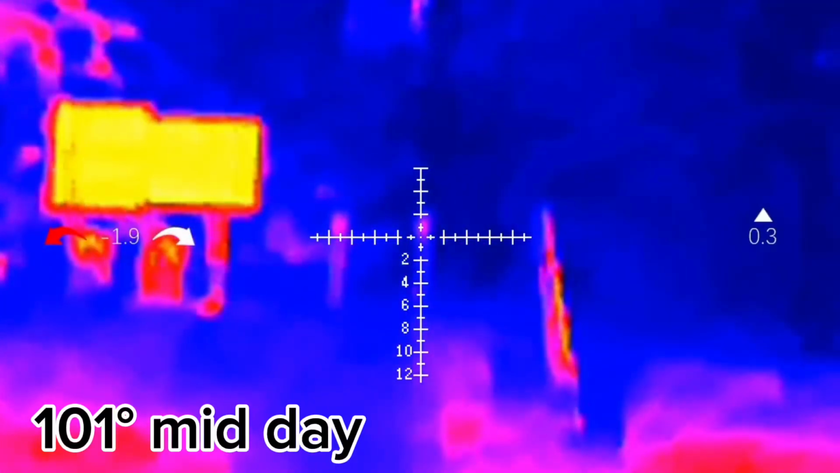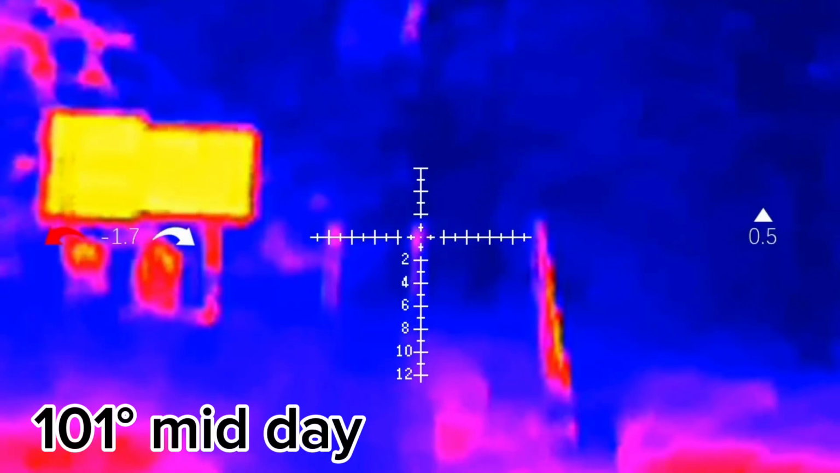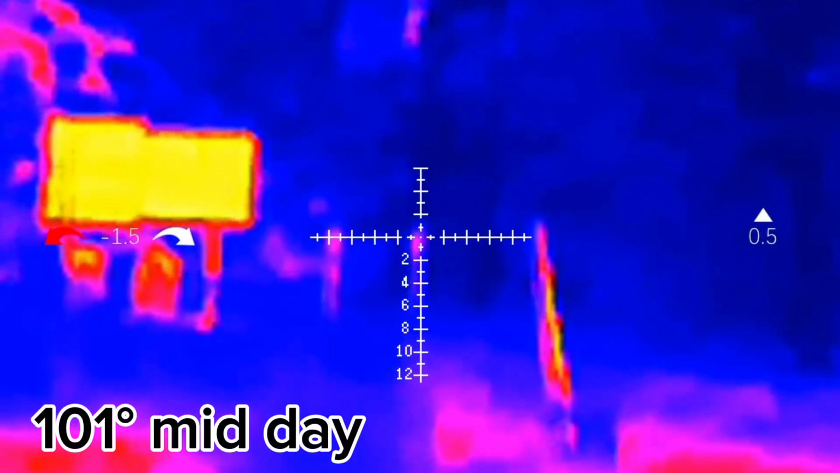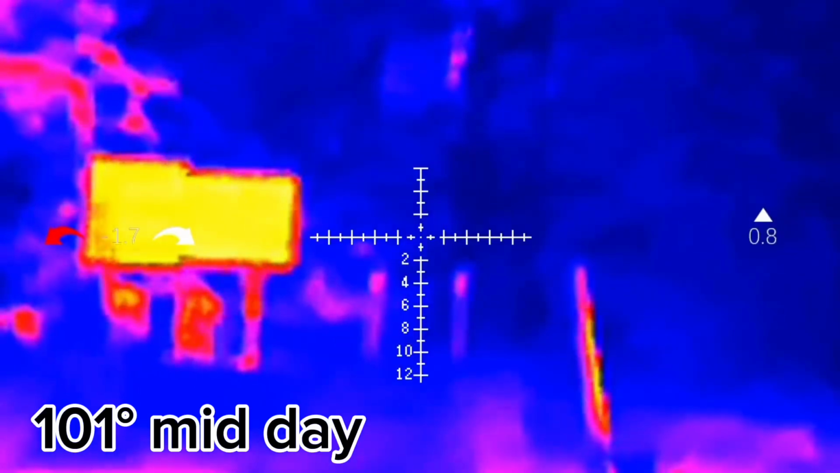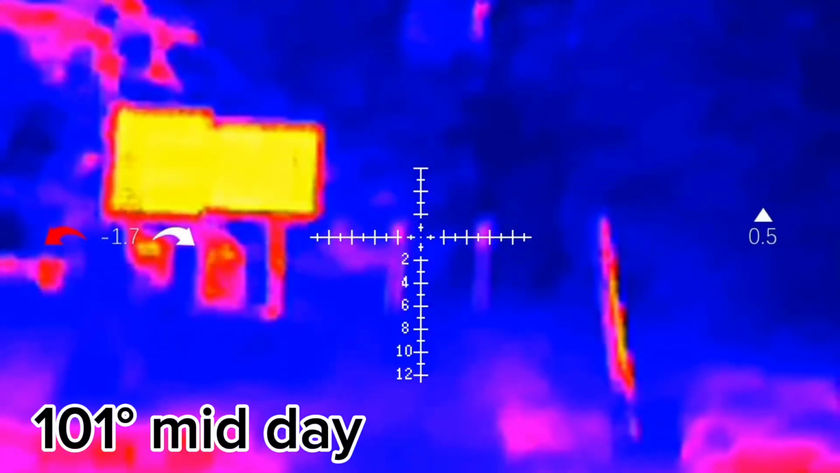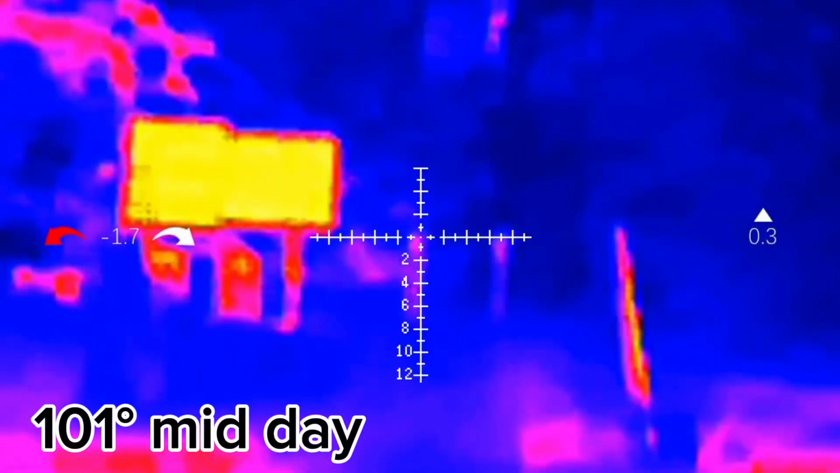I'm gonna go for the right plate this time. Got it. I'm gonna go for it too. You got it. Mine hits a little harder than yours does, doesn't it?